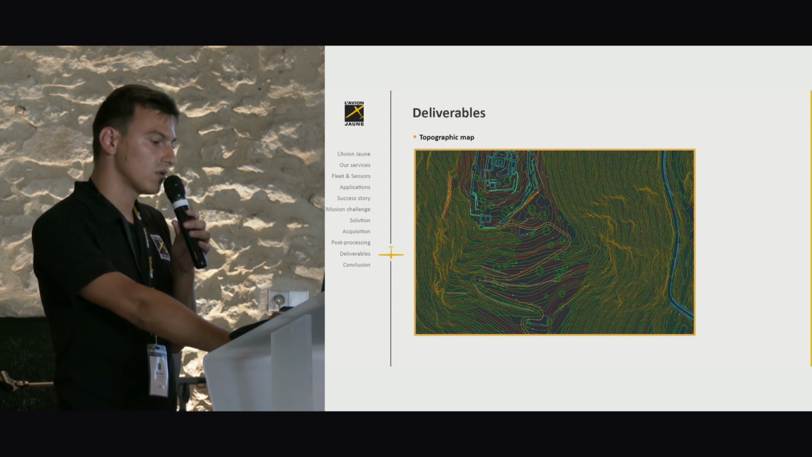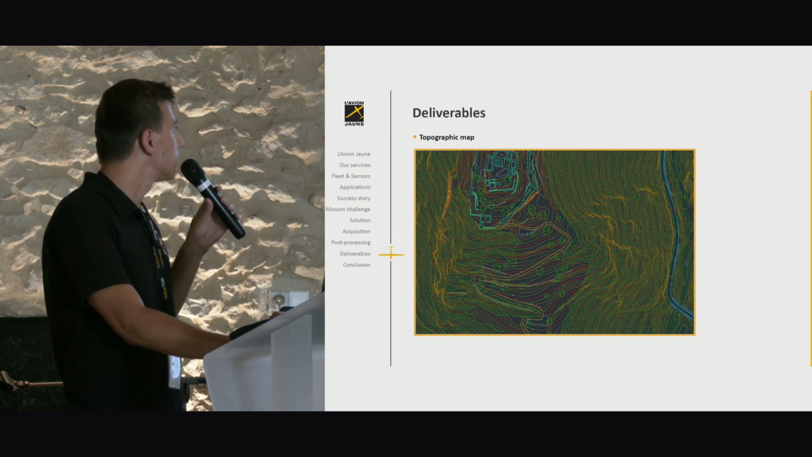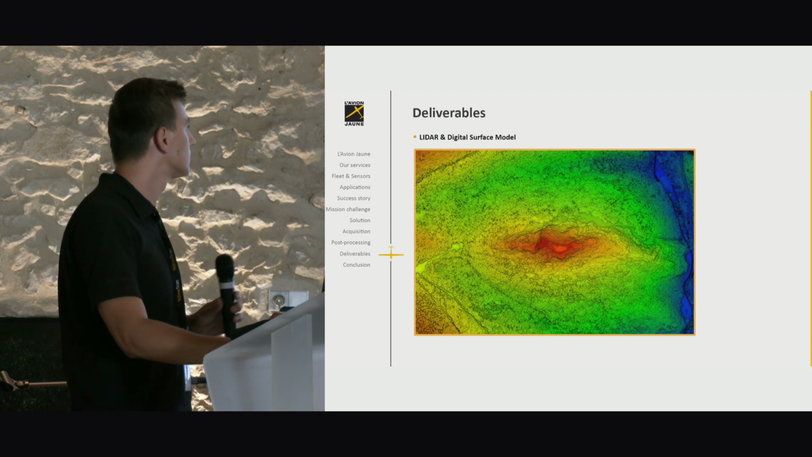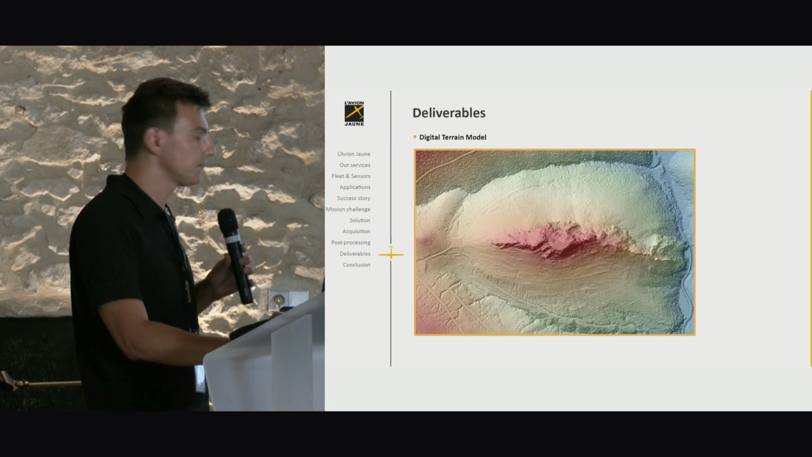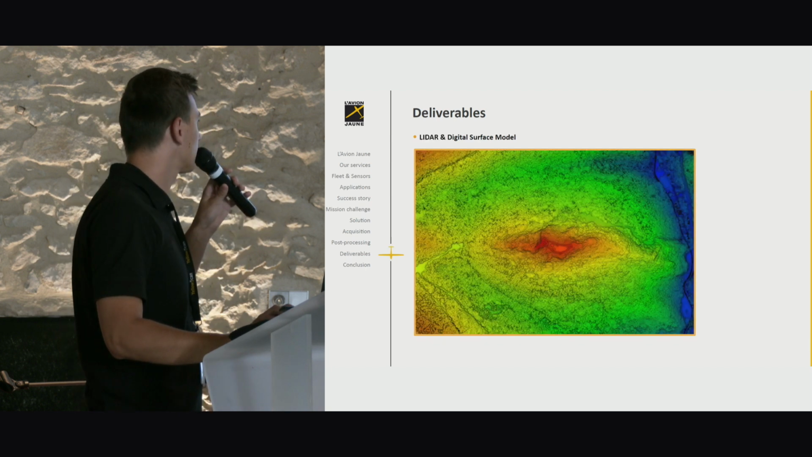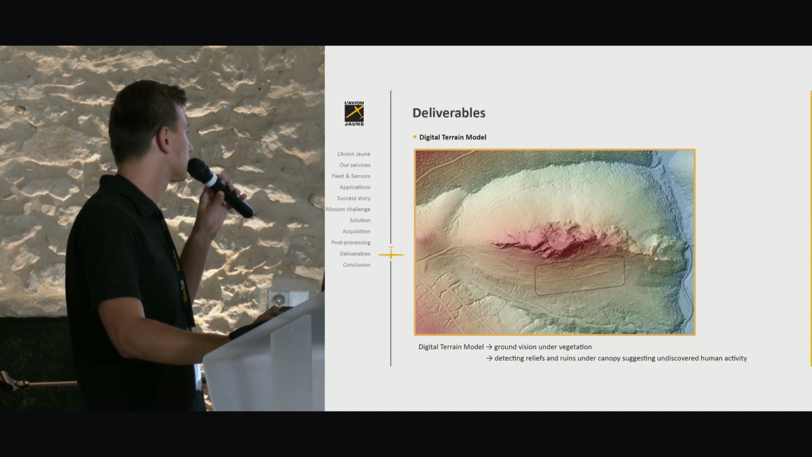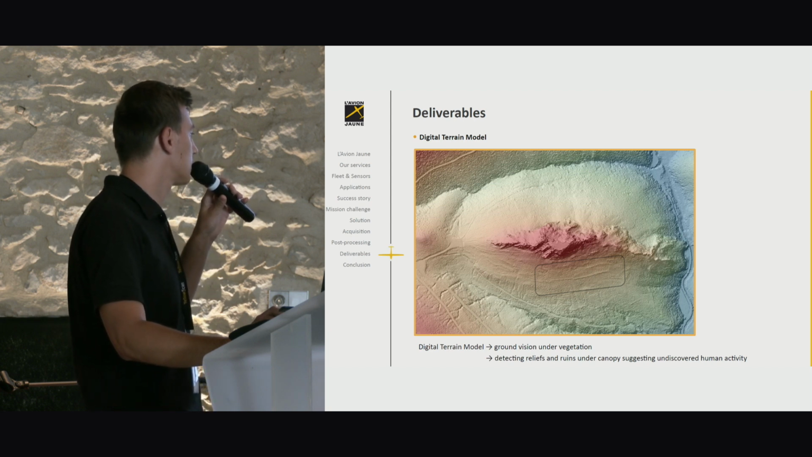Let's talk about the deliverables. So we produce a topographic map. It's a classic for land planning. Of course, the LIDAR point cloud and DSM. We also produce the digital terrain model. So if we compare to the point cloud, we have a great vision of the ground under canopy. And we're detecting relief and ruins under the canopy that suggest undiscovered human activity.